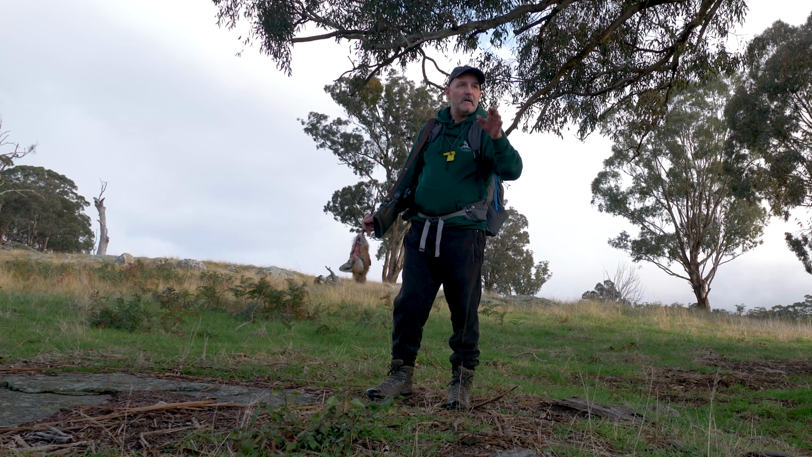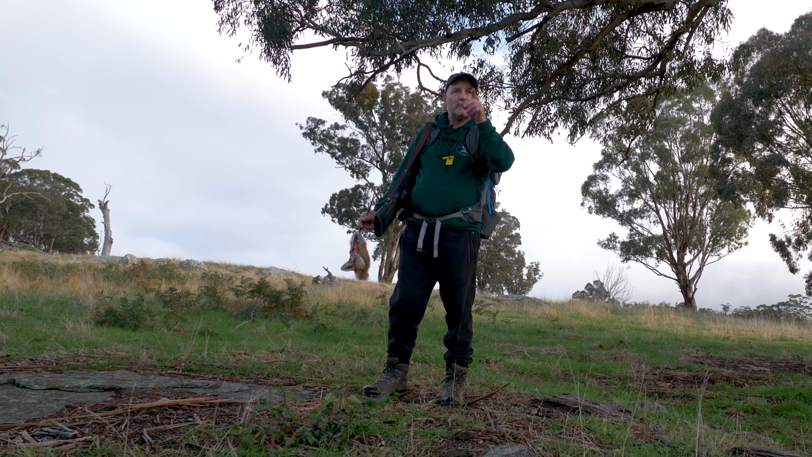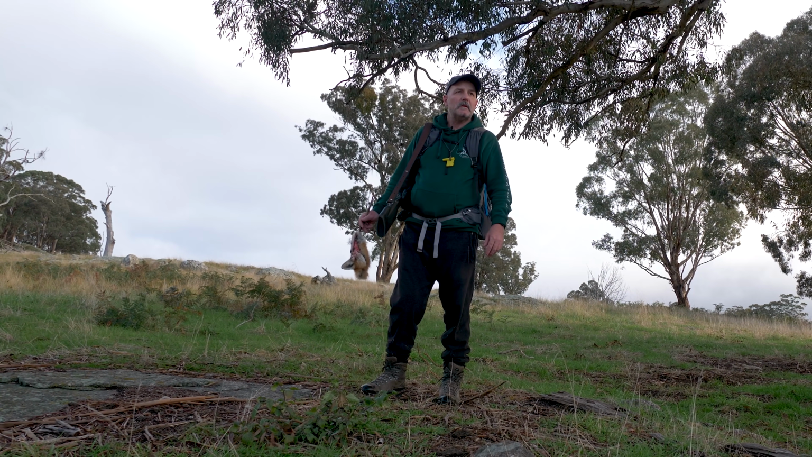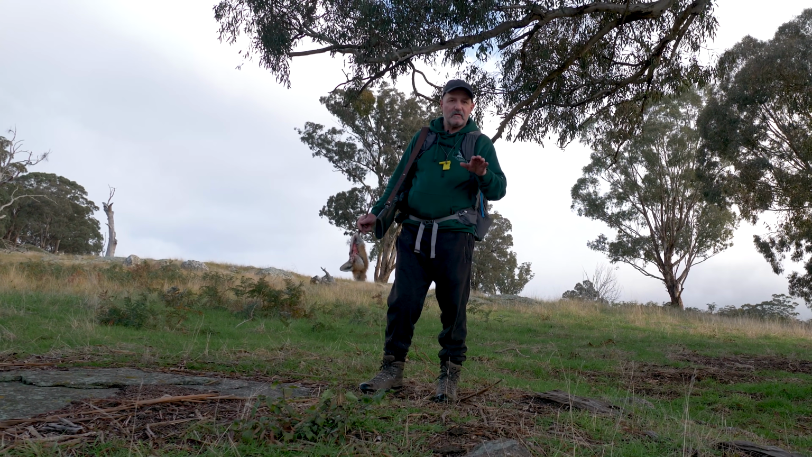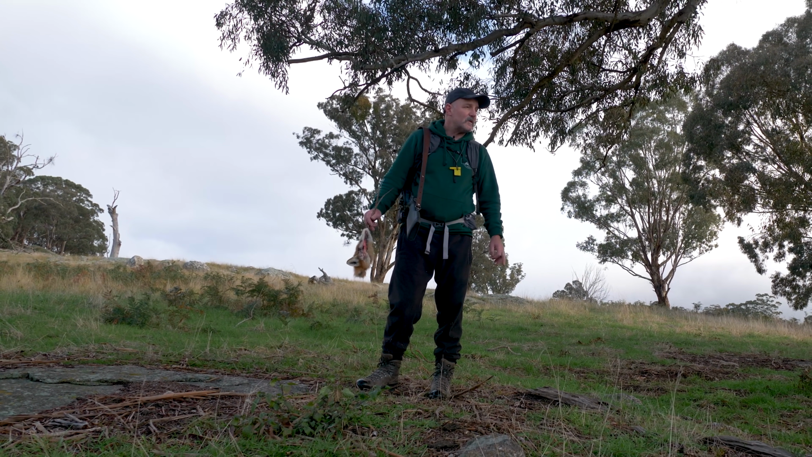So, that wind is definitely coming straight up the gully now, but it's nice and steady. So we're going to head down over here, get a bit of an elevation so I can see for as far as I can, because I am on my own, and see if we can drag another one in.